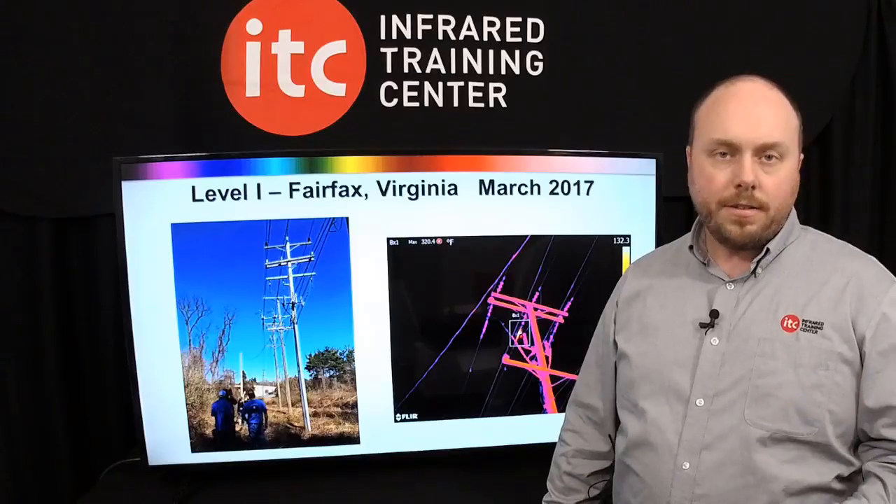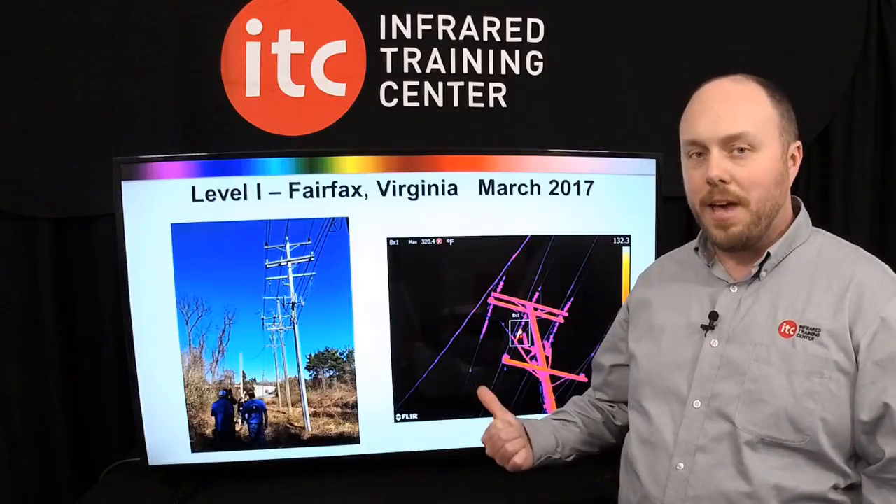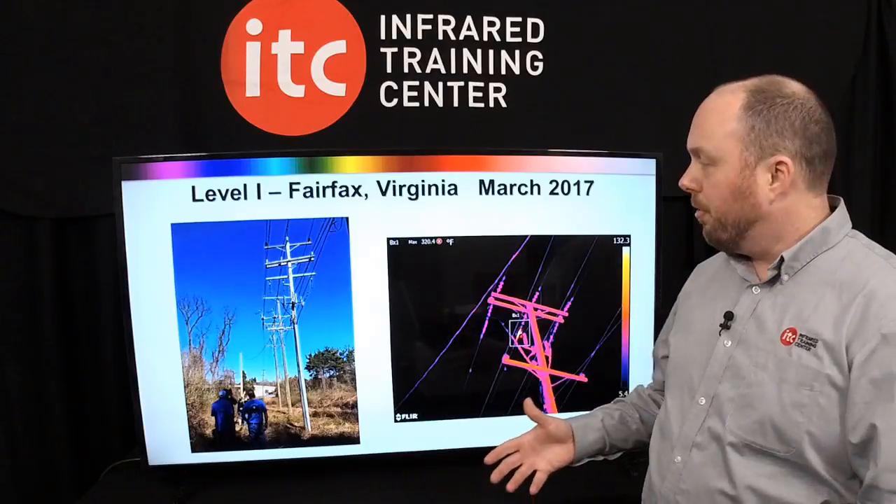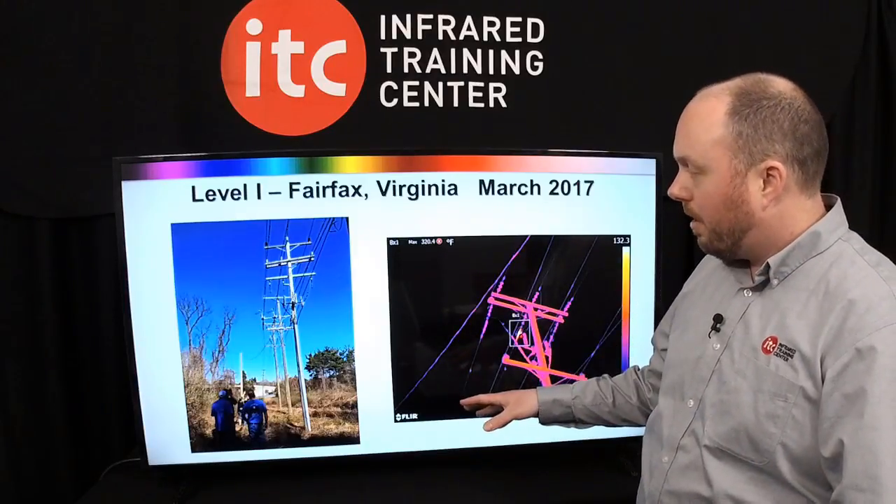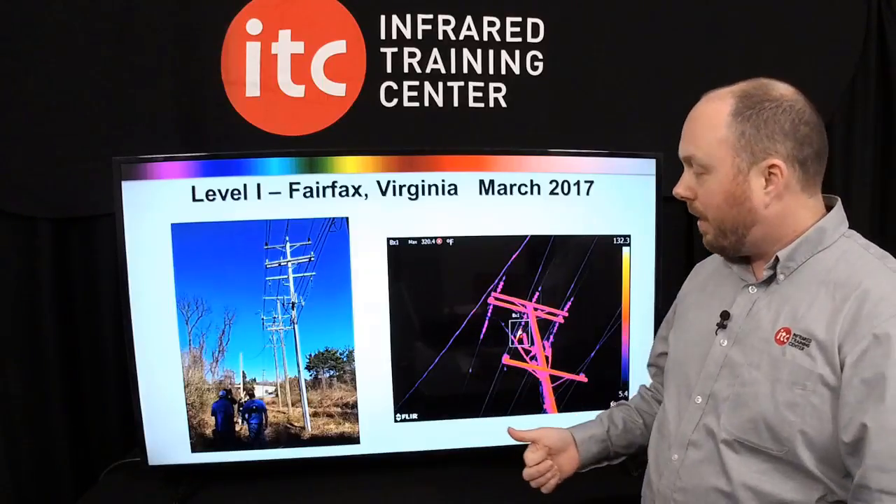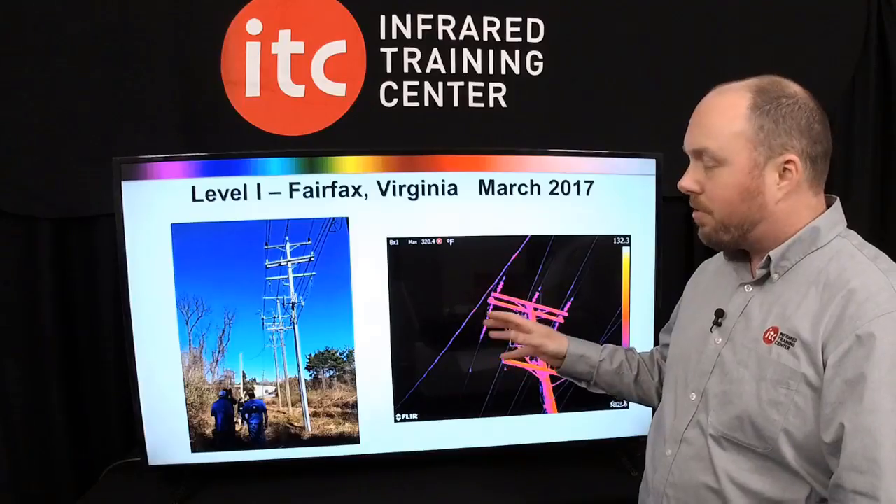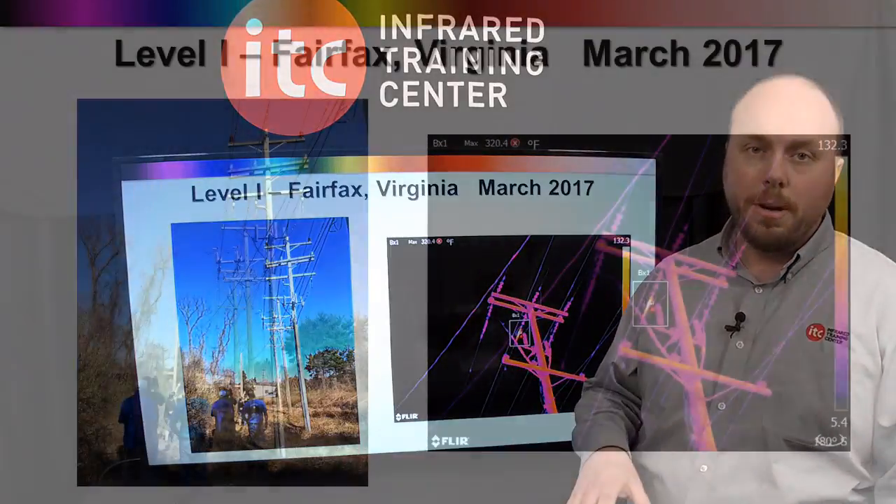So, I'm in Fairfax, Virginia last week at our Level 1 Infrared Certification course, and this happens. It's the third day in the afternoon. We're running some hands-on exercises. We come across this pretty significant thermal anomaly. Now, it's significant for the fact that we've got windy conditions here and some pretty direct solar loading. So it's amazing that this even showed up to begin with.